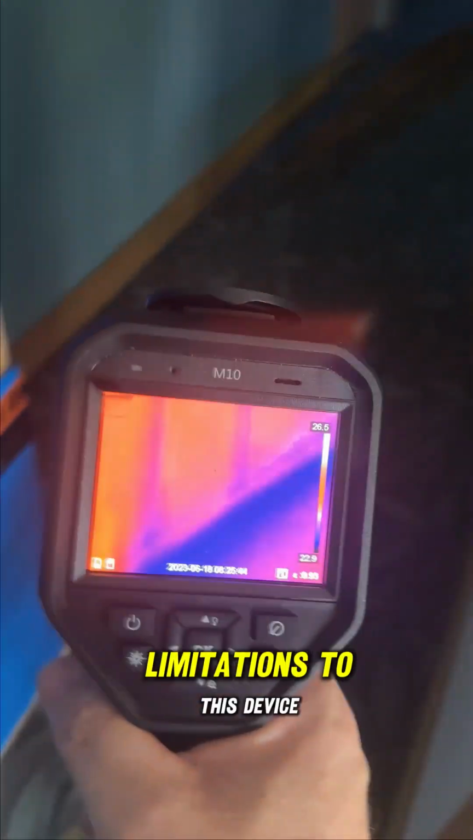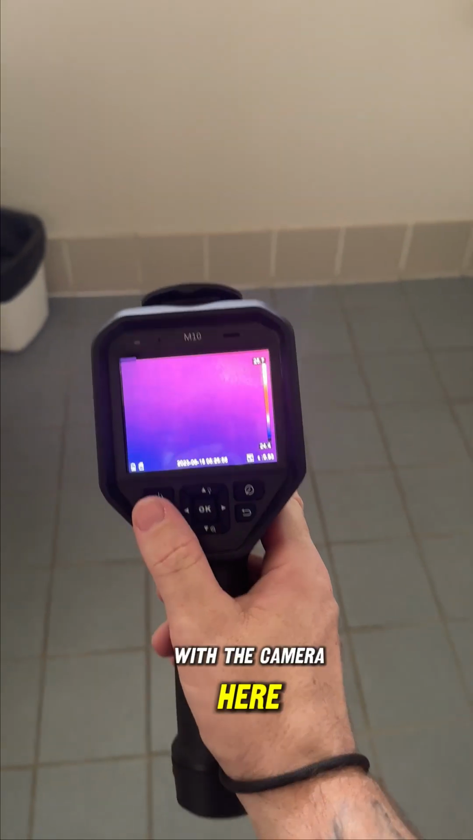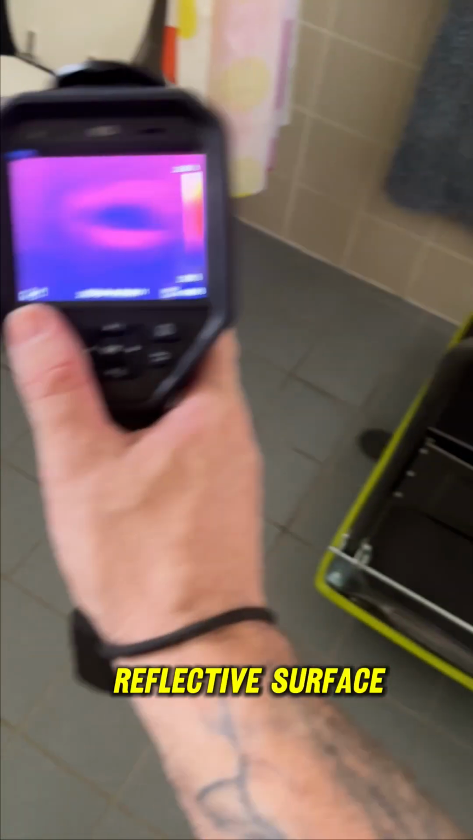There's a couple more limitations to this device. A lot of people don't know this. Let's look at a bathroom. With the camera here, it won't look at tiles or reflective surface.